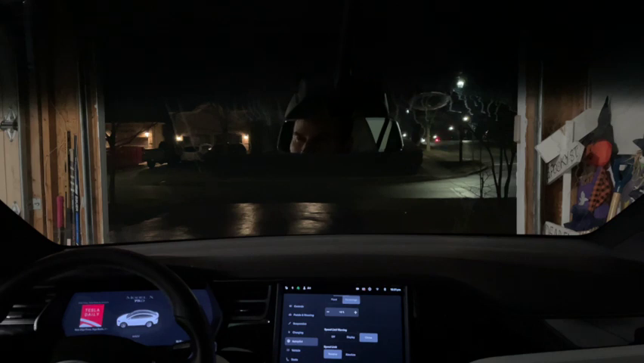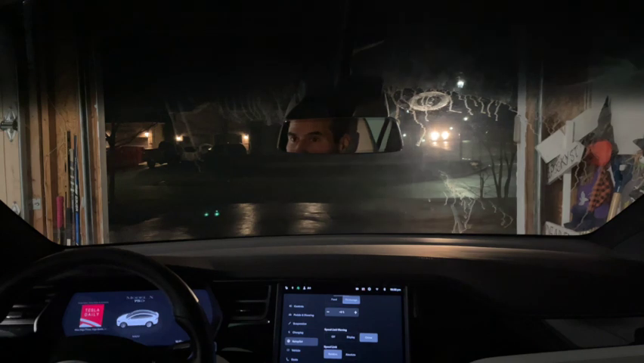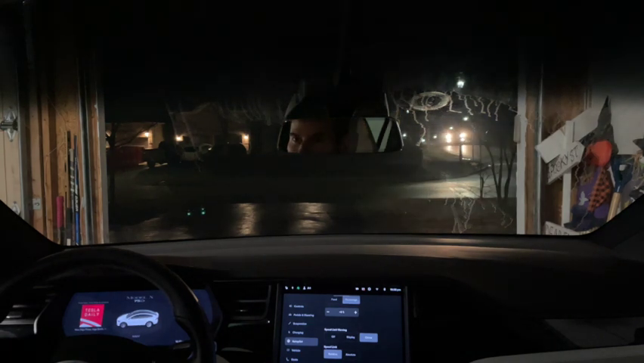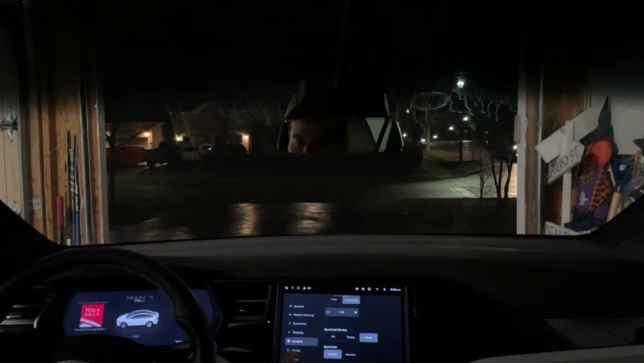But then I found that the car would speed right up to a turn, whether it's going to turn onto a street or turn into a driveway. It would come into that turn so fast, and I can't help but wonder if it's because I increased the speed. Maybe that overrode some sort of logic or something that FSD has.